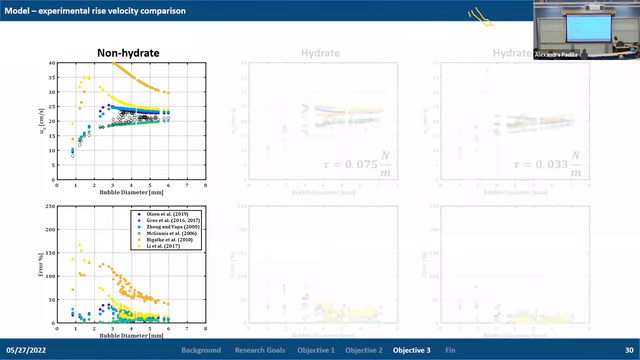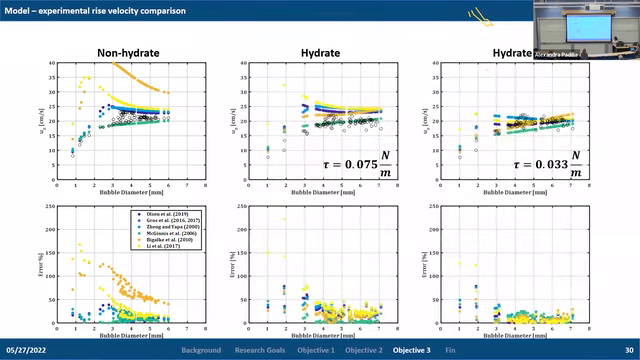Now, when we look at hydrate coated bubbles, we have to look at two things. Surface tension is an important parameter for a lot of these models. And in the literature, and in a lot of the dissolution models that we currently use, the surface tension used is that of the water-gas interface. And when we use that surface tension, in general, the McGinnis model tends to produce the lowest error in rise velocity.